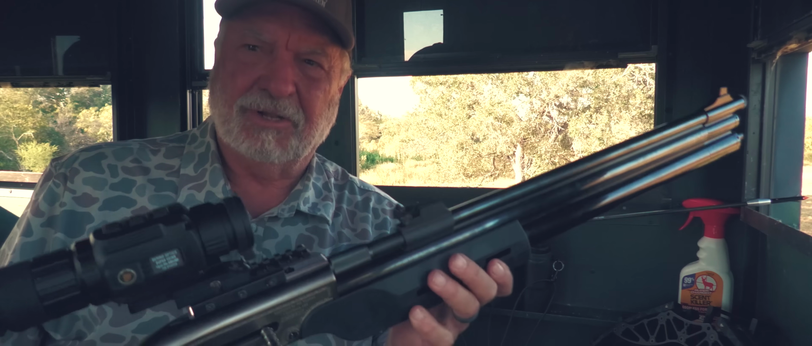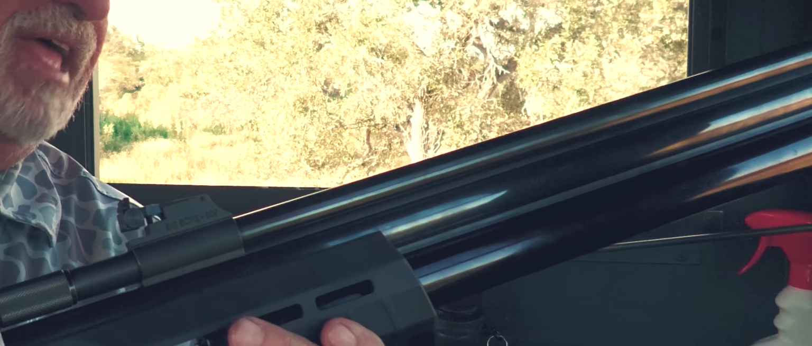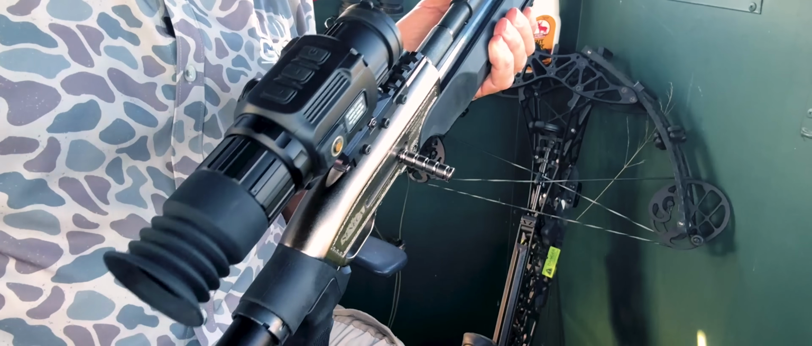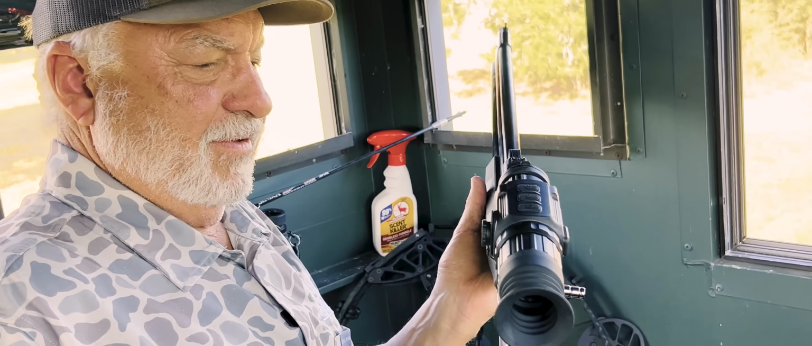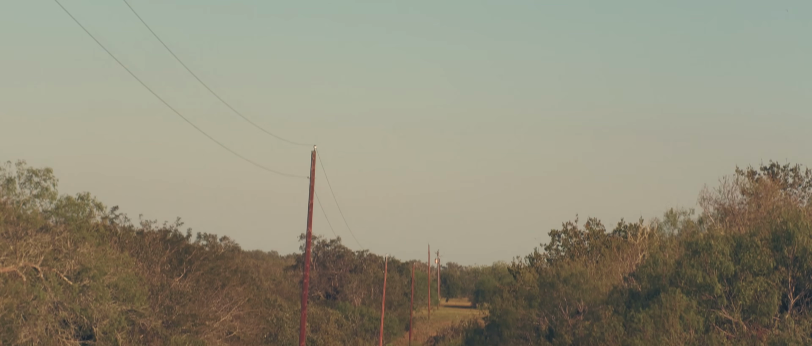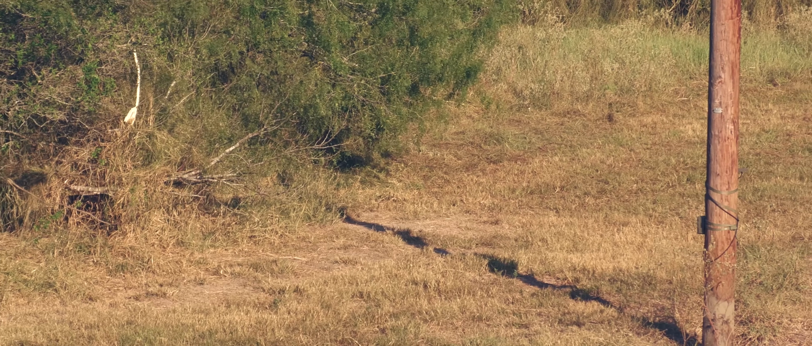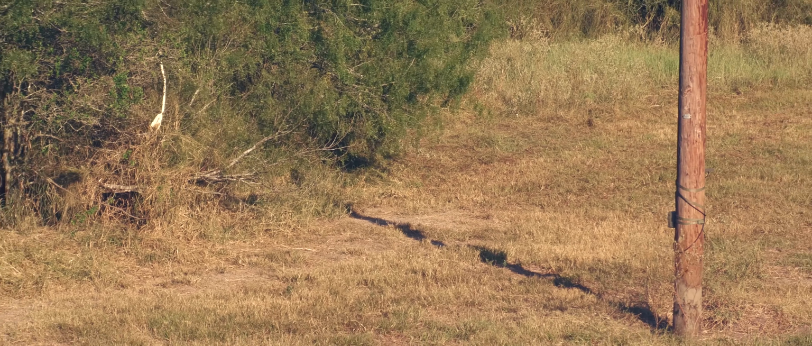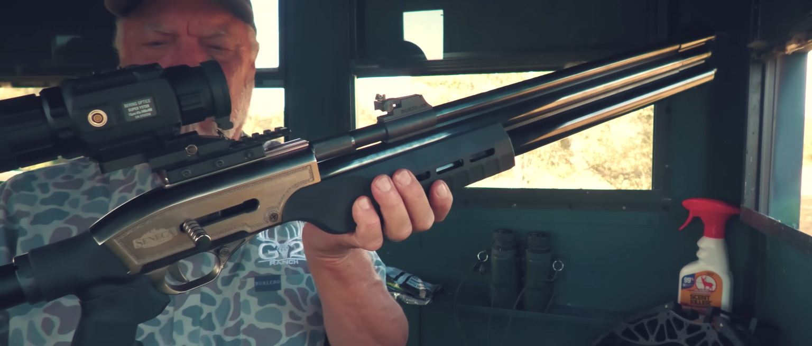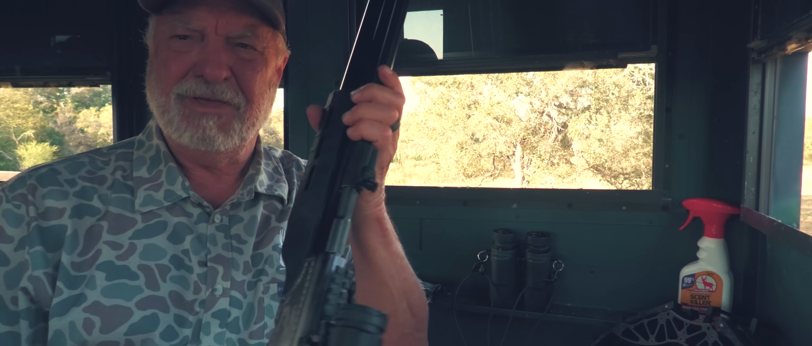But I want to show you this little rifle I've got set up right here. This is the Dragon Claw, but it's a tactical Dragon Claw. It's a 50 caliber air rifle, but isn't that cool looking? Now I've got it topped off with the Bering Optics Super Yoder, and this particular spot is in the middle of a power line, in the brush right down in the middle of the power line. We are ready to rock. So we're going to sit here and see what comes out in this 90-degree weather.